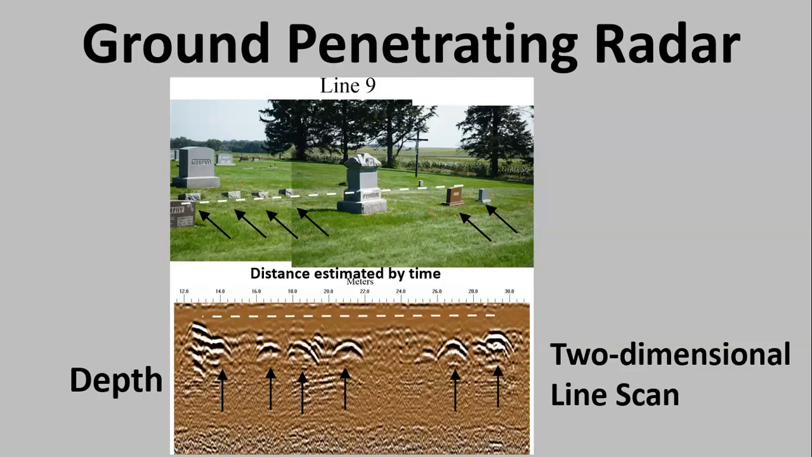If I took that ground penetrating radar, the push mower, and went along that line, the beginning of the line is on the left-hand side of the bottom image, and the end of the line is on the right-hand side. You can see those hyperbolas, and they match up with headstones. That's what you're looking for, and so you get these return scans.